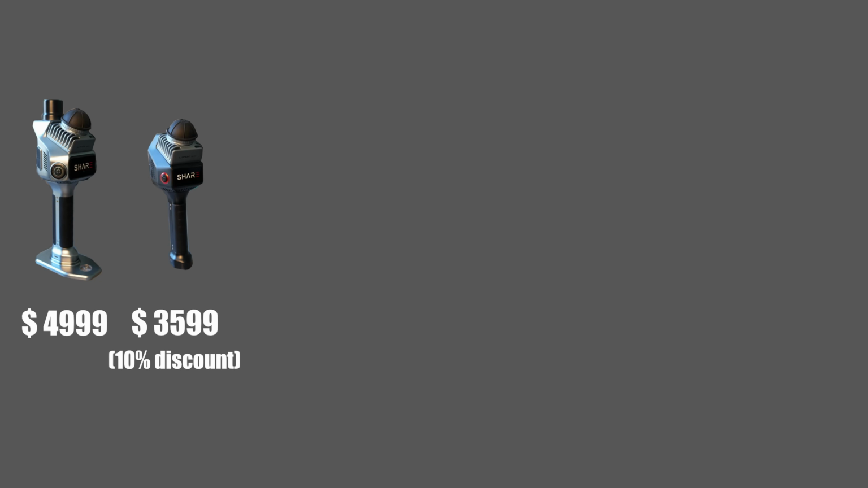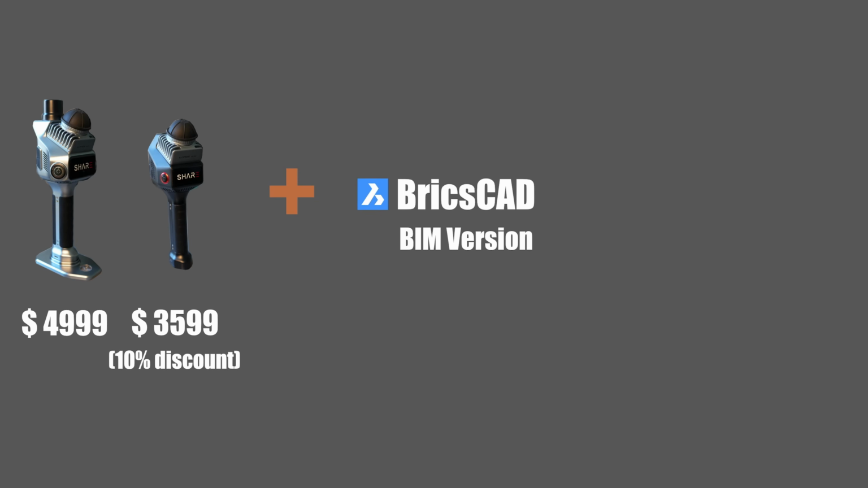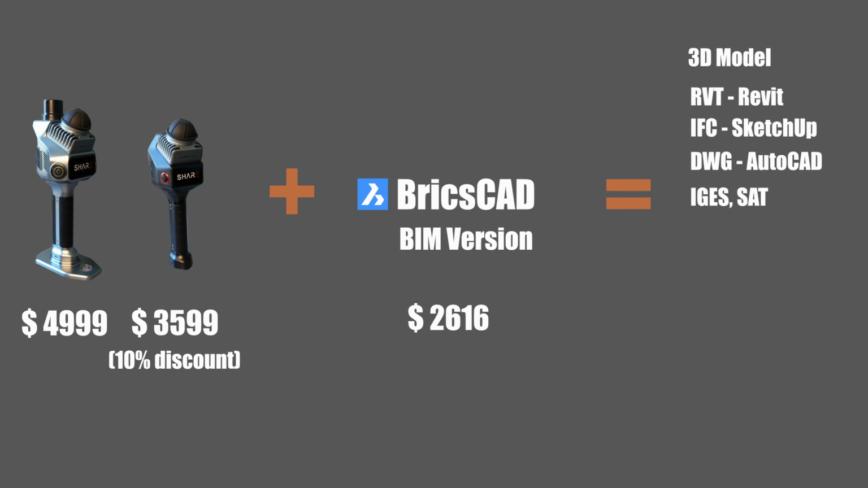To make that happen, you will need a professional CAD tool that can handle point clouds efficiently. My recommendation is BricsCAD BIM. It's loaded with the features you need to quickly turn the scan into CAD models, and it offers one of the most affordable perpetual licenses. In the US, BricsCAD BIM is priced at about $2,616, and you also need a bit of CAD know-how, which I will be teaching you in this video.